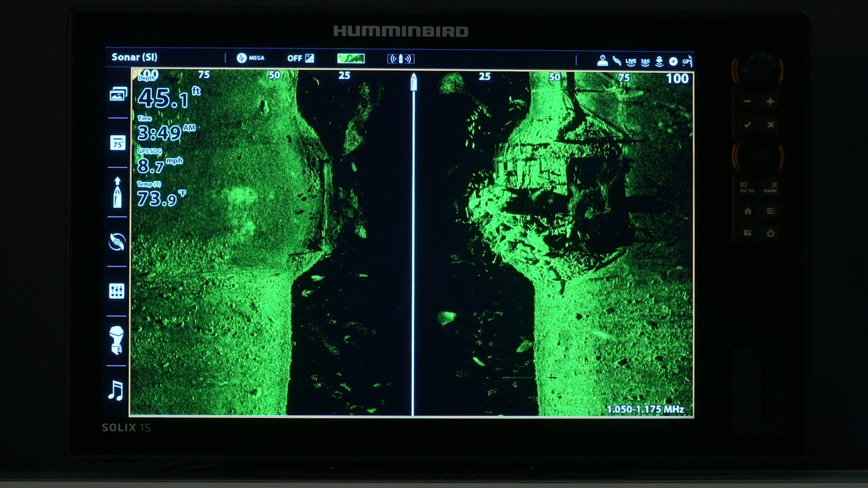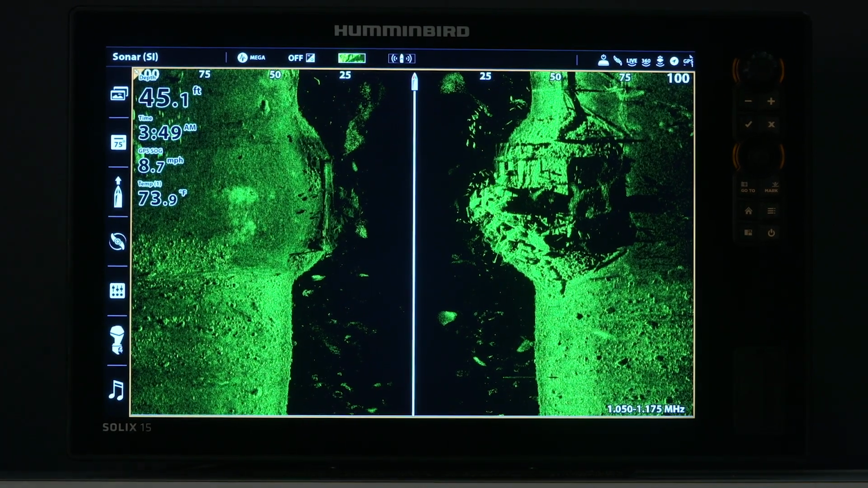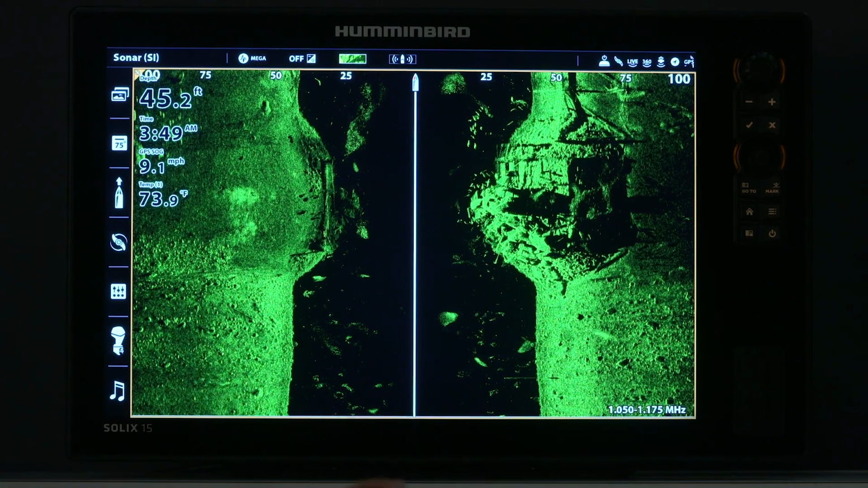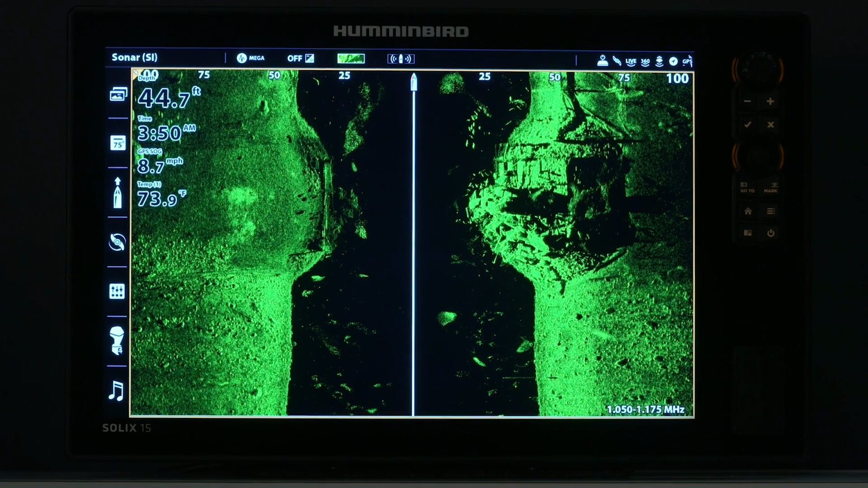Okay. So Garrett, is there any other palettes that you don't typically use, but you only use for, let's say, you're looking for like a shell bed or a super hard bottom? Yeah. So there's, and one, like I said, you're not going to see, this isn't going to change your transducer powers necessarily. It's going to only change your eyes.